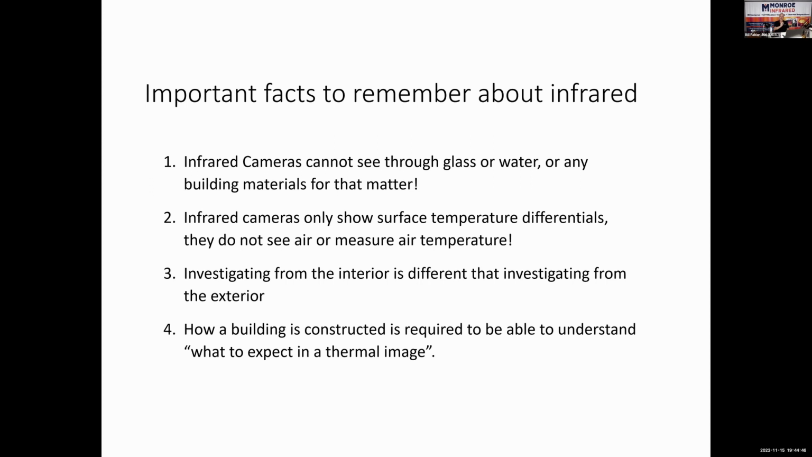We're going to get into how heat energy moves. Always, always, always from hot to cold, or warmer to cooler. Investigating a house from the inside can be very different than looking at that same house from the outside. And then you have different types of construction all over the country. Up in the Northeast, you have 300-year-old brick homes, 2x4s, 2x6s, crawl spaces, basements, slab on grade.